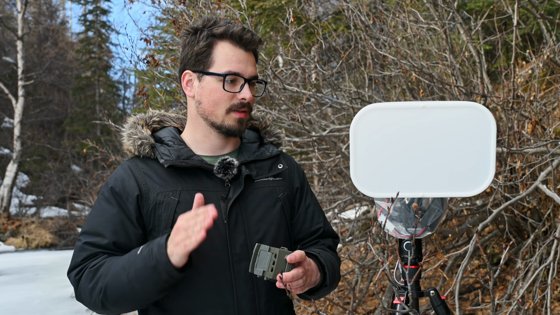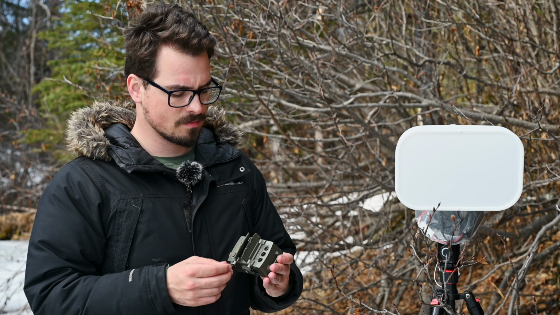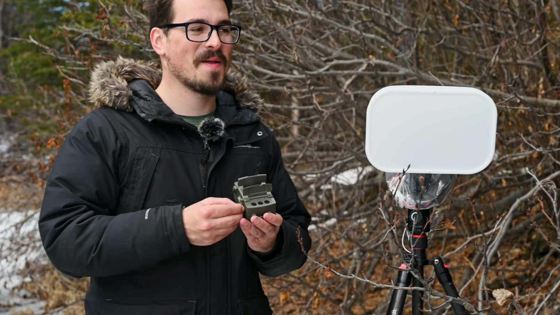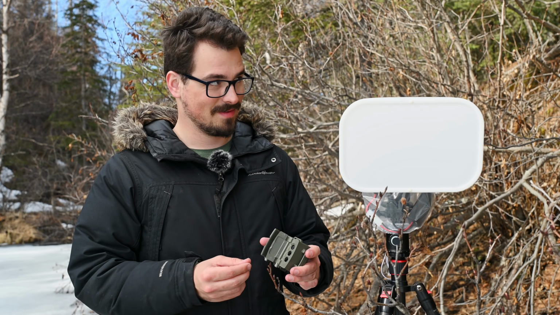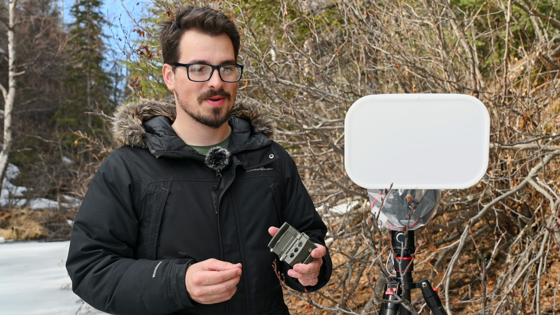Come on. Try it one more time. It's not going. I didn't turn it on. All right, there we go. Camera's taking photos. Beautiful. Wow. Now it just has to work at the perfect moment when a lynx walks by.